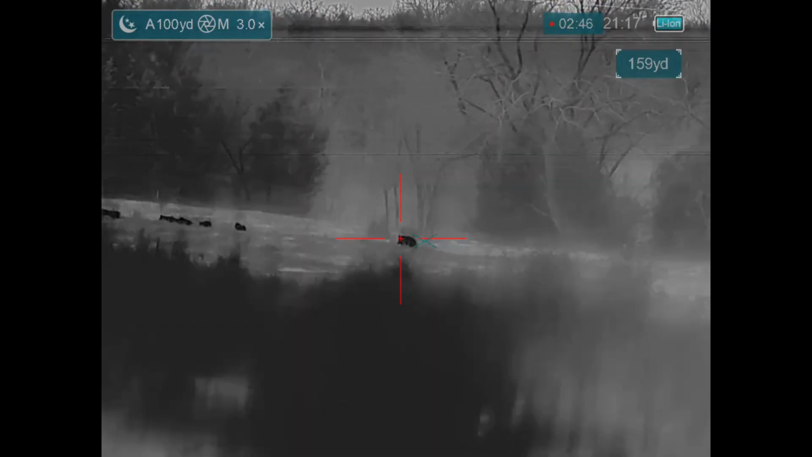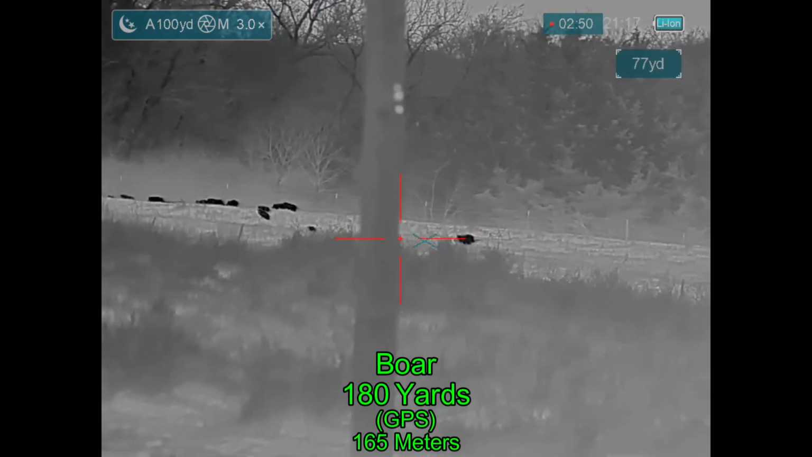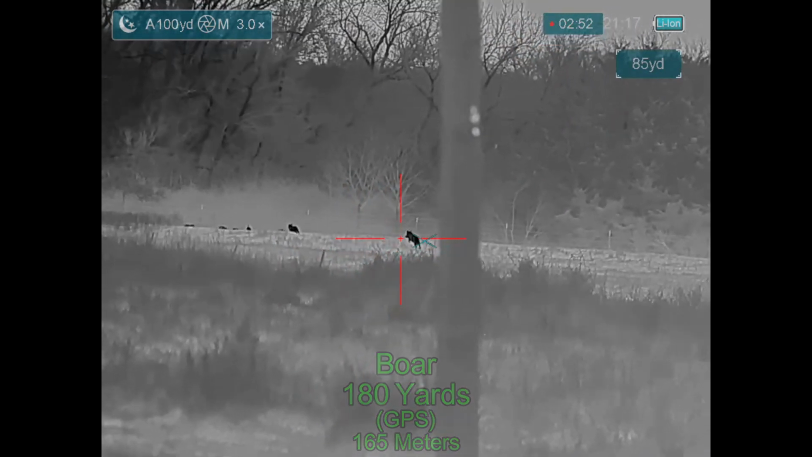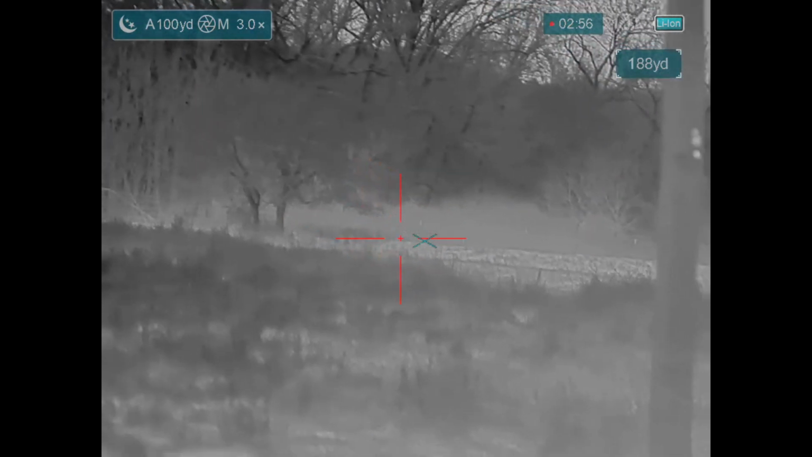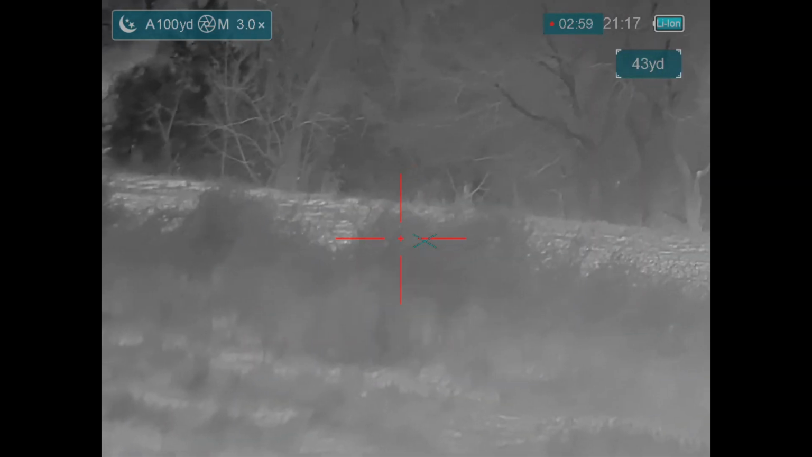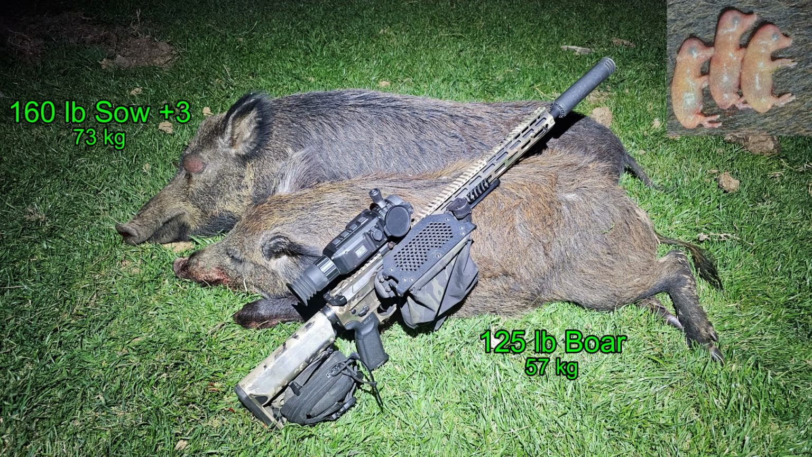And this next hog, I worked very hard on. I thought I hit it. And then finally I connect with it right here. It stumbles. Last shot misses, and it collapses behind the little ridge. My last hogs of this video are a 160-pound sow that was pregnant with 3 on board, and a 125-pound boar.